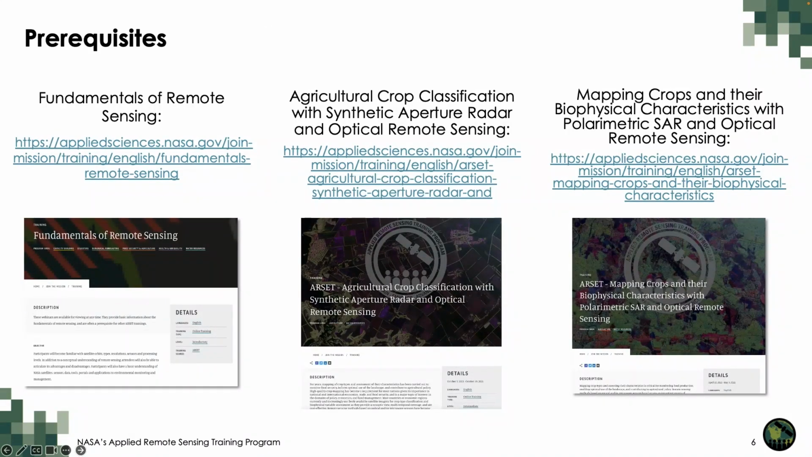The prerequisites for this 3-part training are the Fundamentals of Remote Sensing Session 1, Agricultural Crop Classification with Synthetic Aperture Radar and Optical Remote Sensing Part 1, as well as the Mapping Crops and Their Biophysical Characteristics with Polarimetric SAR and Optical Remote Sensing. Links to each of these trainings are provided, and we encourage you to go through them to familiarize yourselves with content directly related to this training.